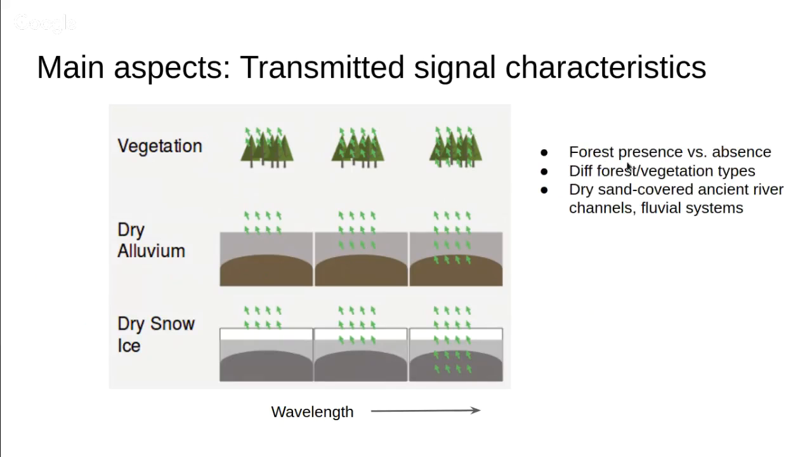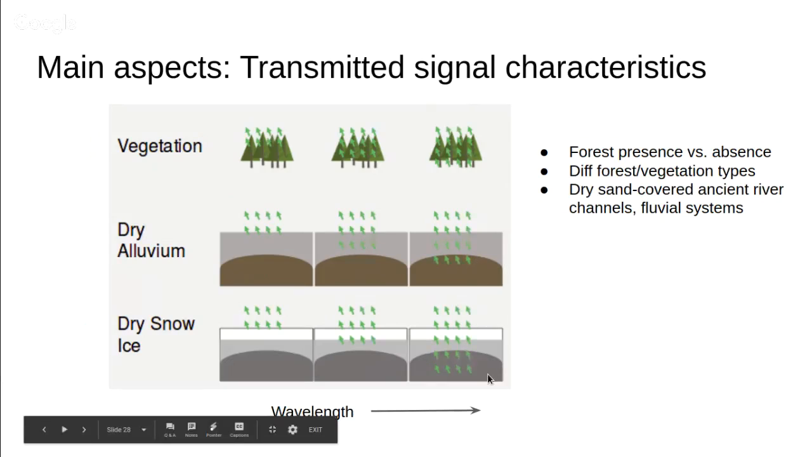For example, if you want to just detect forest presence versus absence, you might use one particular wavelength. If you want to tell forest types based on vegetation structure, you might want your signal to go deep into the vegetation structure to derive information from there, so you will use another wavelength. Similarly, you might be interested in soil characteristics, features deep under the soil, or snow characteristics and features deep under the snow melt, and so on. So different applications take different wavelengths.